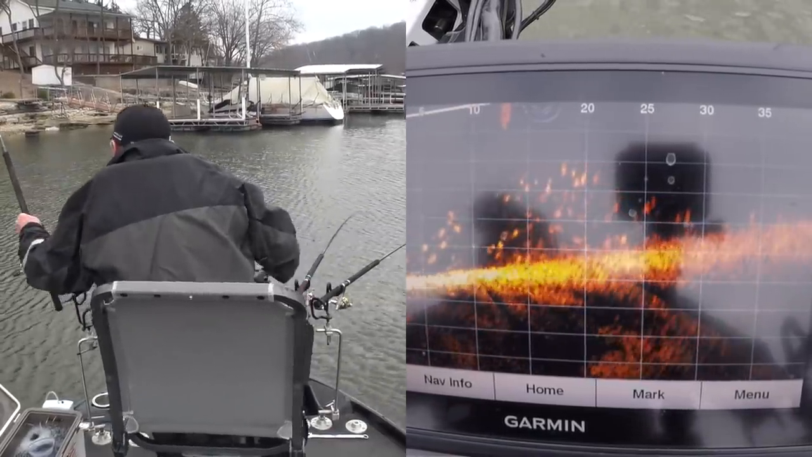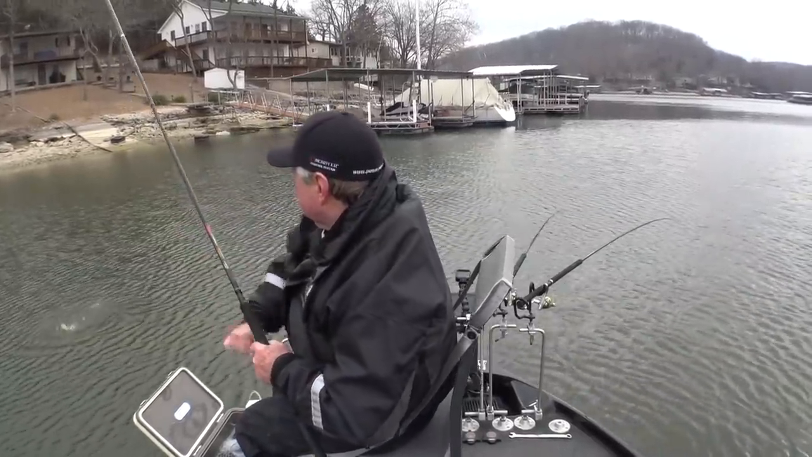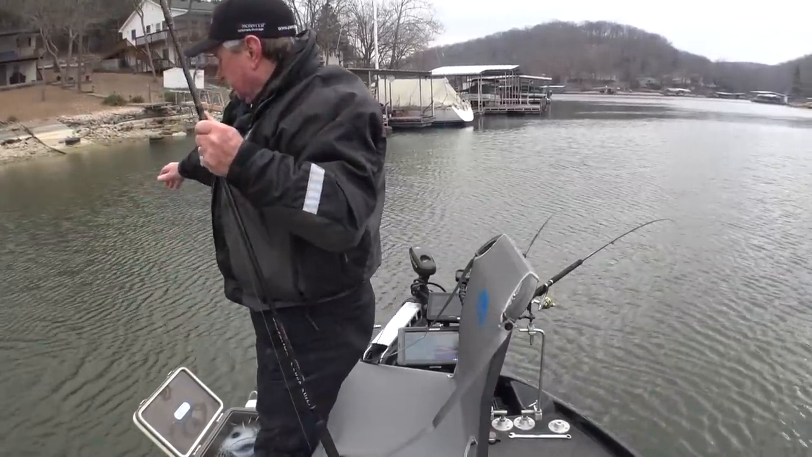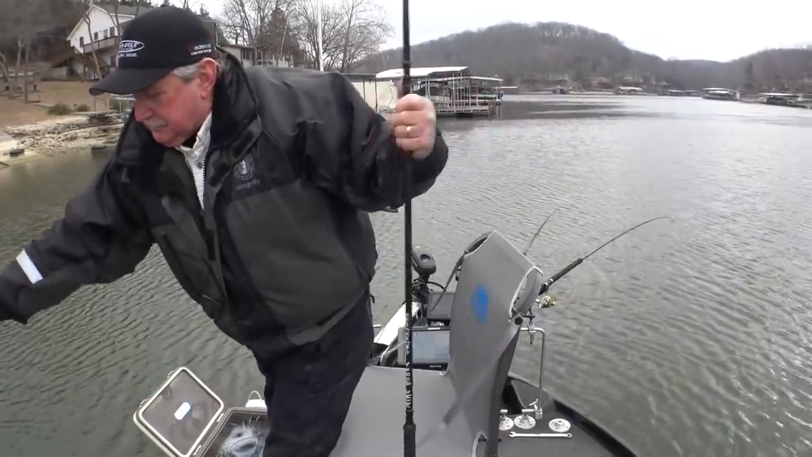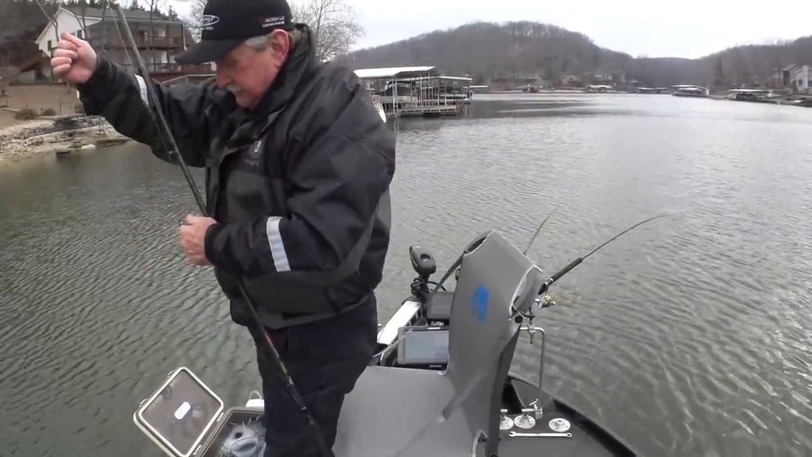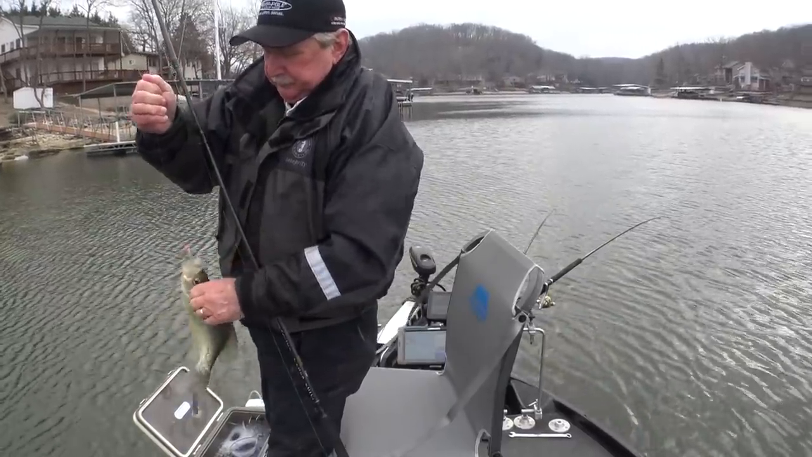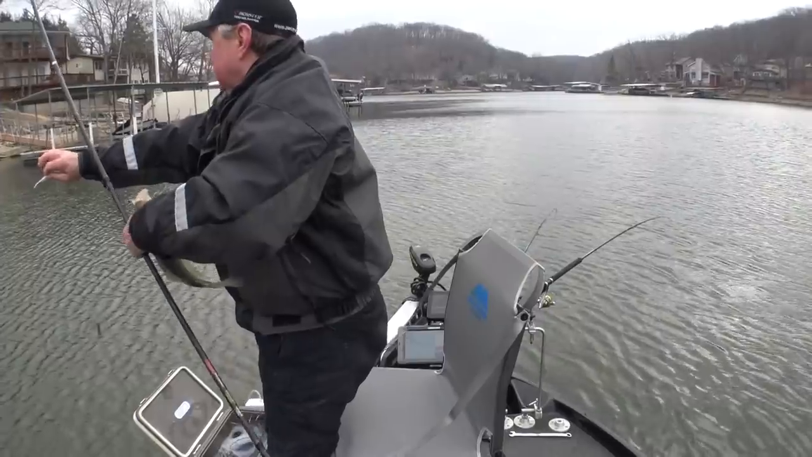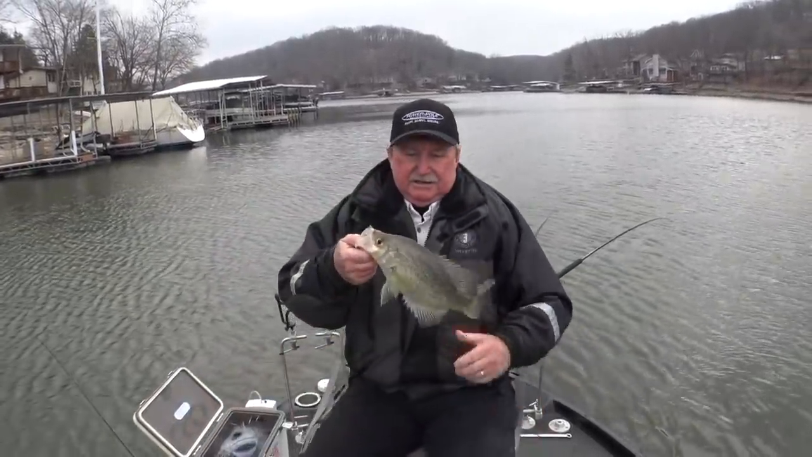There he is. Felt him. Nice crappie. On the jig. That's a good fish there. Nice crappie.